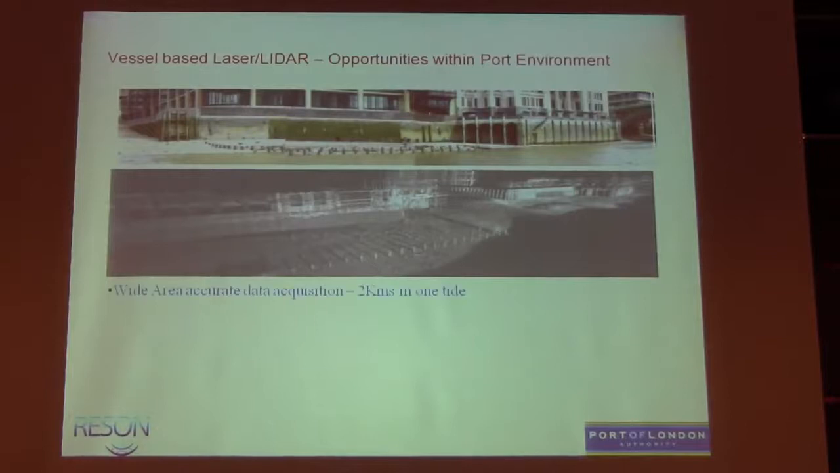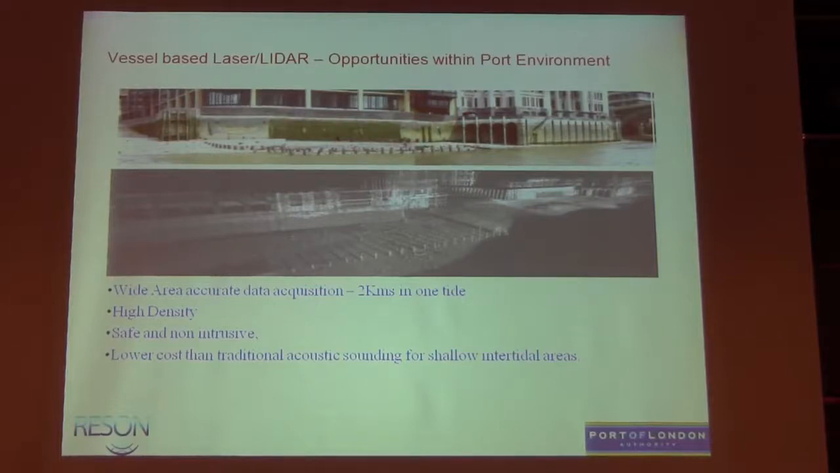Again, surveying 2 kilometers of foreshore in central London. To survey that with a vessel, you're looking at maybe 3 or 4 high waters to get a full coverage. Difficulty with just access and lots of tight places in there. So again, we've acquired this data, and it's working very well.